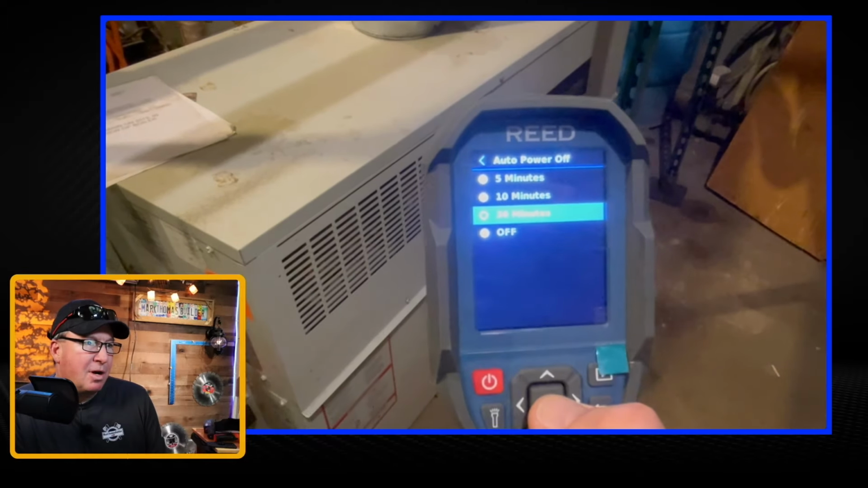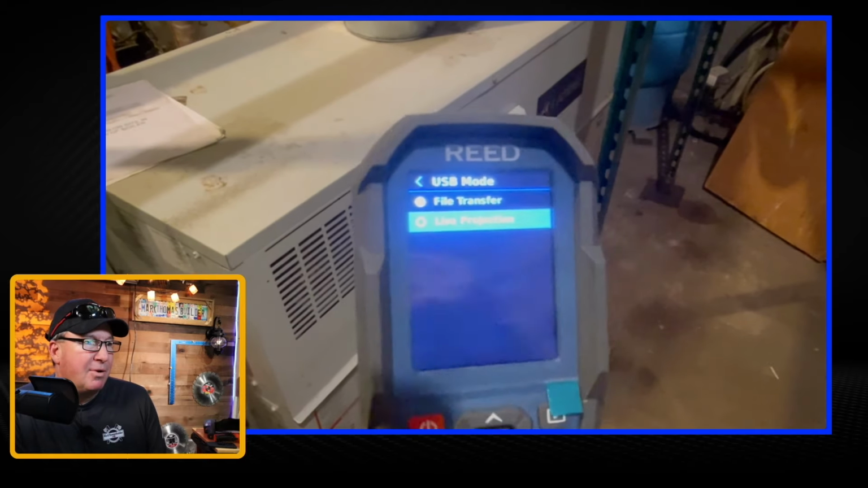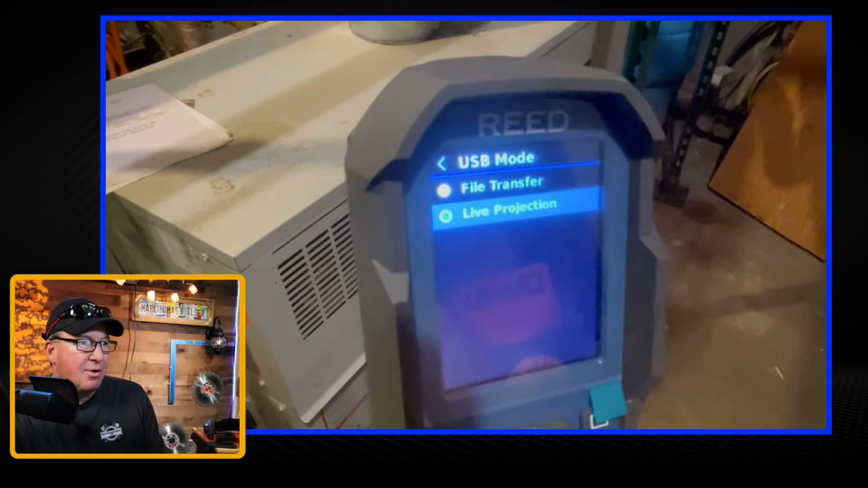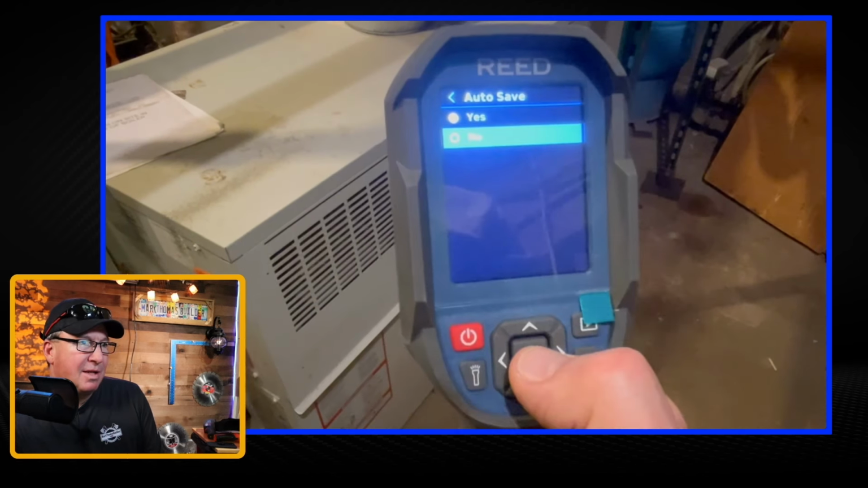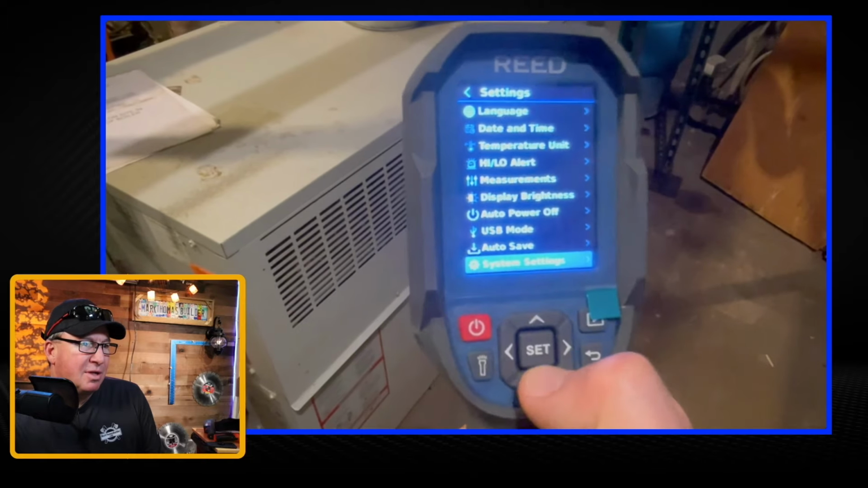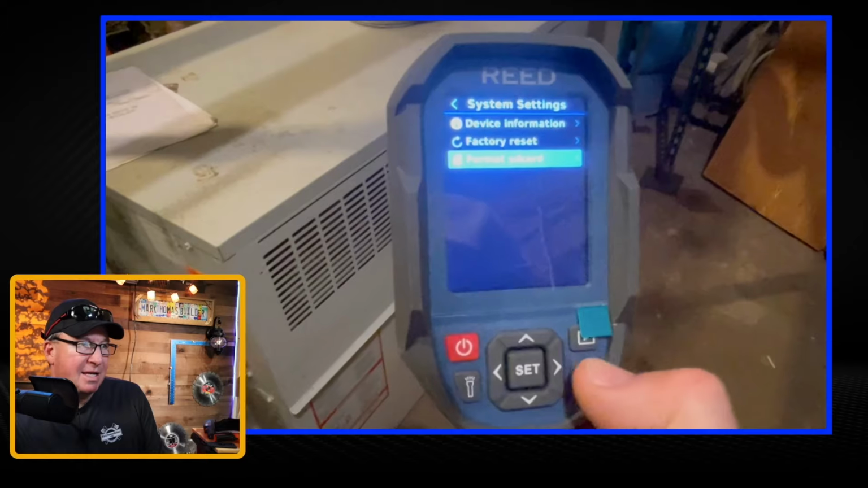The auto power off, you can have it go off after a certain amount of time so you don't run your battery down. The USB mode, so if you have a PC, you can do a live projection or a file transfer. I have Macs at my house, so I wasn't able to test this one out. Then autosave, yes or no. And the system settings, factory reset, format the SD card.